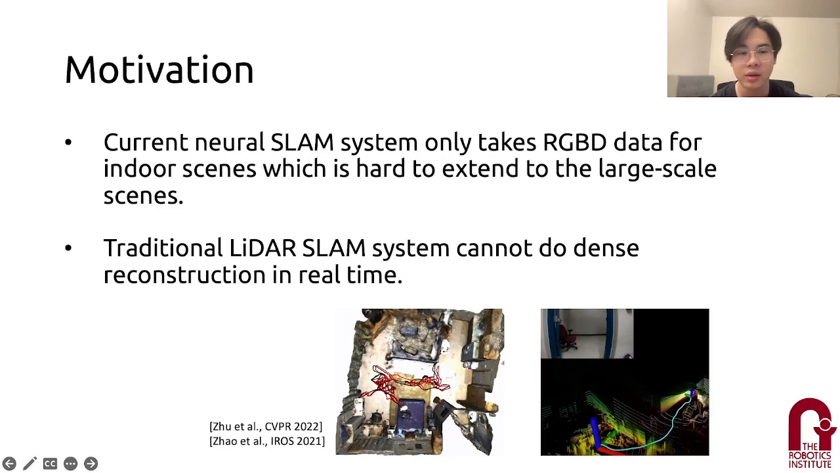So in this project, our motivation is how to combine SLAM and NeRF to do dense reconstruction in outdoor settings with LiDAR data. Many past works only use RGBD data indoors, and currently the traditional odometry method cannot output a mesh as a dense reconstruction. In our setting, using LiDAR data has fewer constraints and the scene is much bigger than a room-level scene, which costs more in both time and memory.